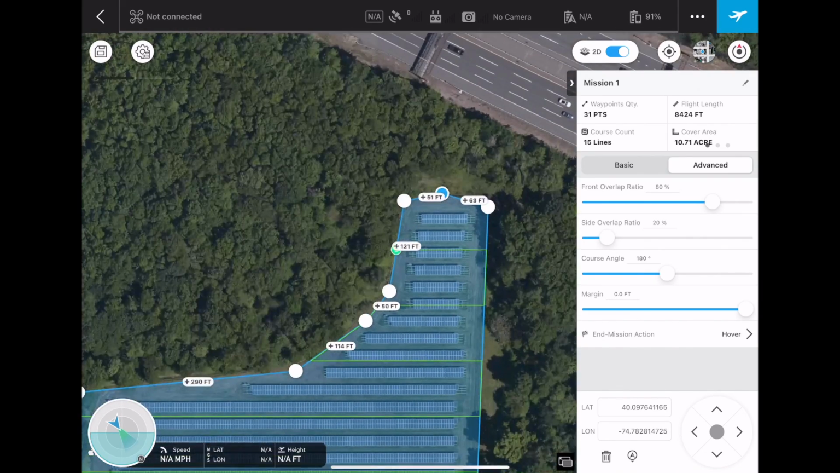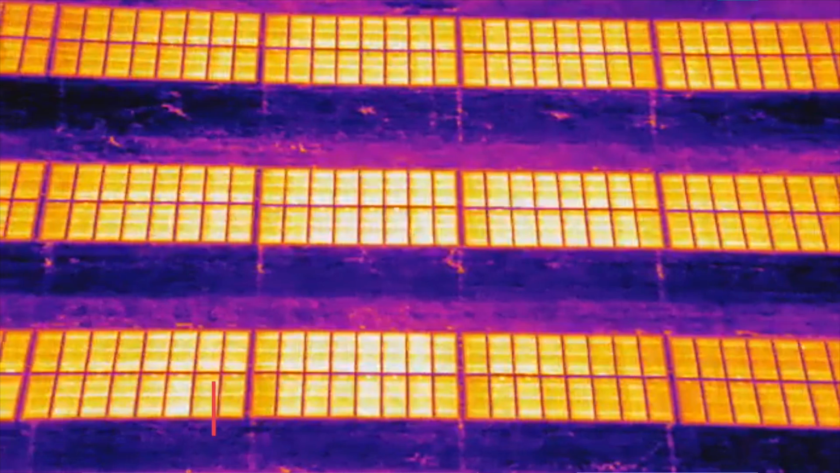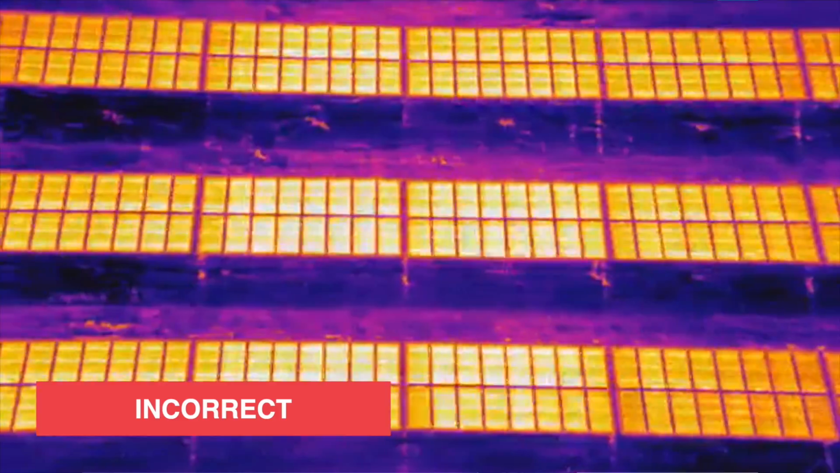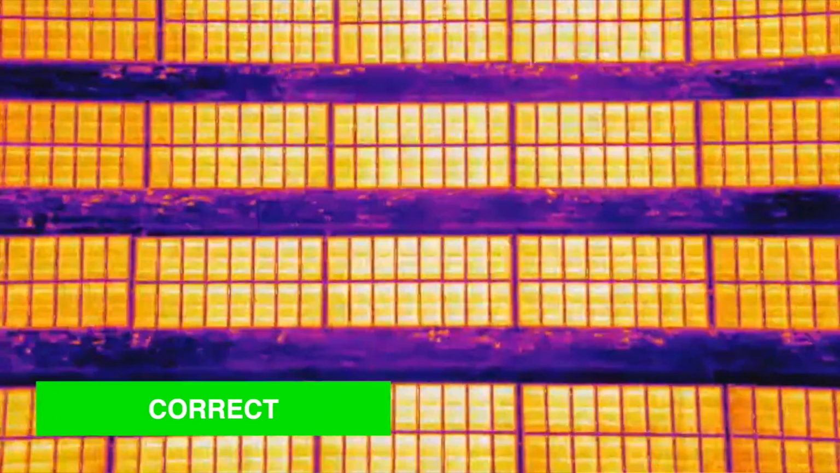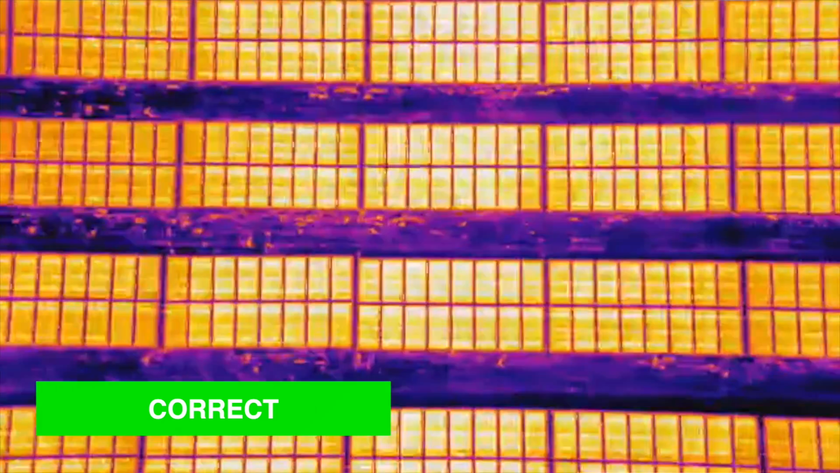And this is important because, like we said before, how the camera is tilted needs to be perpendicular to the tilt of the panels as well. So I'll put up a video of what happens if we did it the other way and how the camera would actually be photographing a lot of the back of the panels, which is definitely what we don't want.